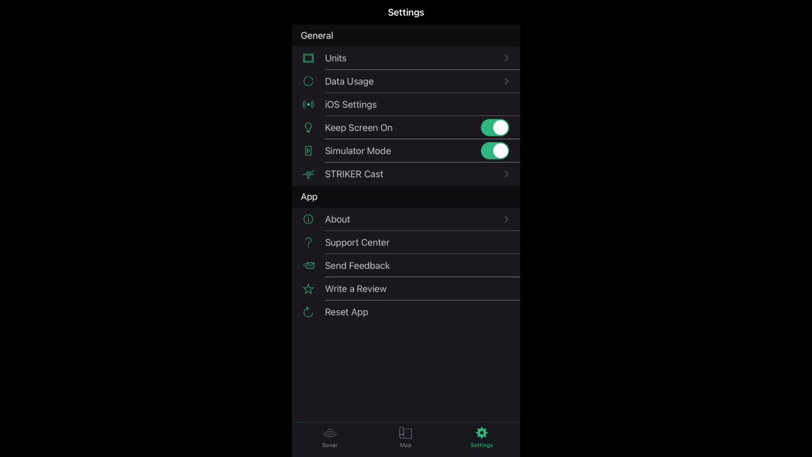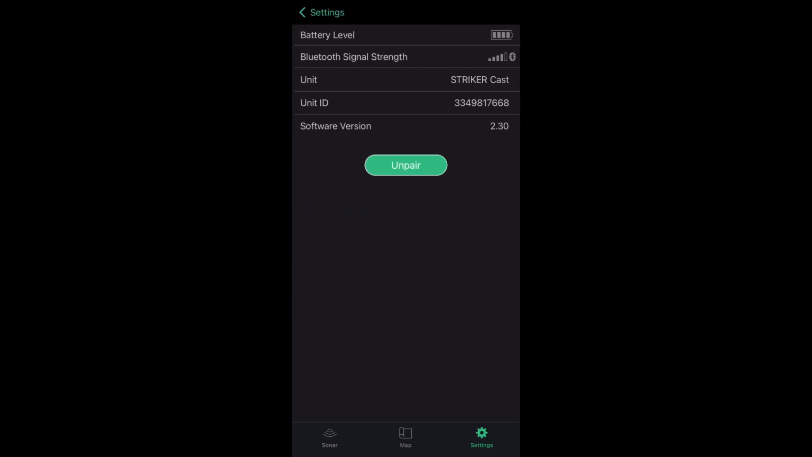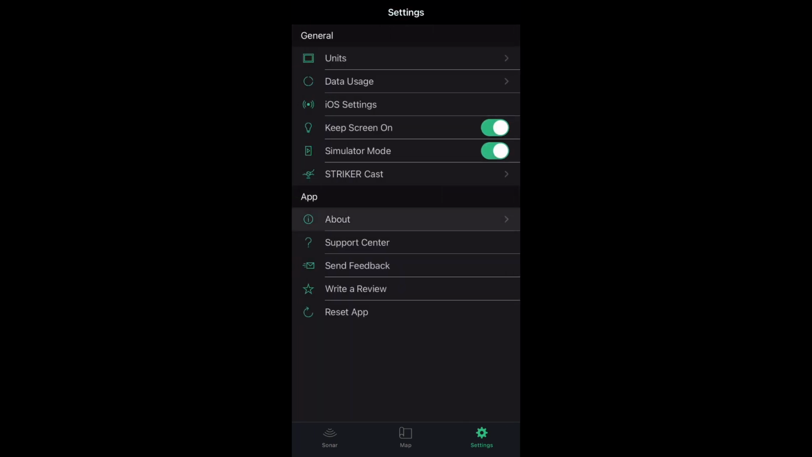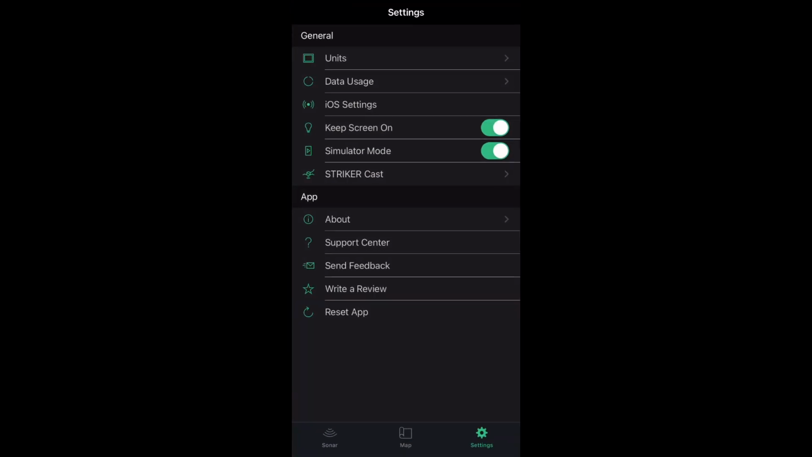So I'm going to turn that back on, and you go to the Striker Cast selection, and it's going to show you your battery level, your Bluetooth signal strength, the unit, and also the unit ID. It can take you to the About, the Support Center, Send Feedback, Rudder View, and Reset app. I've never used those.